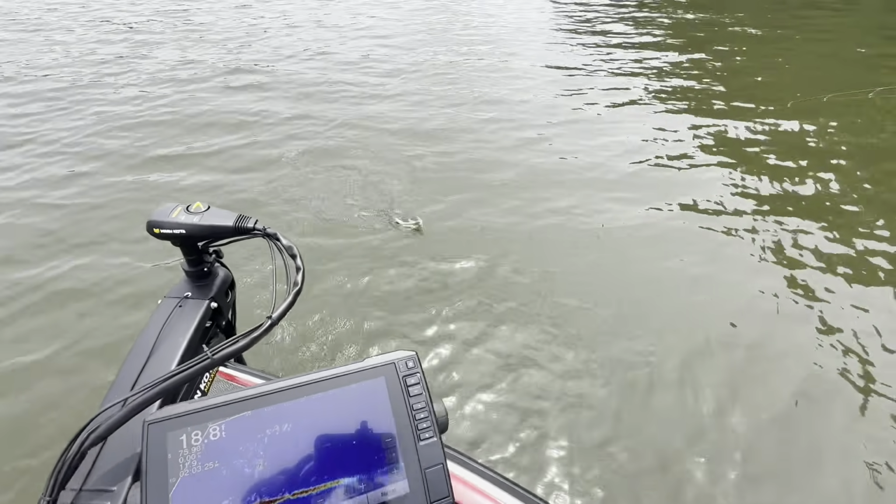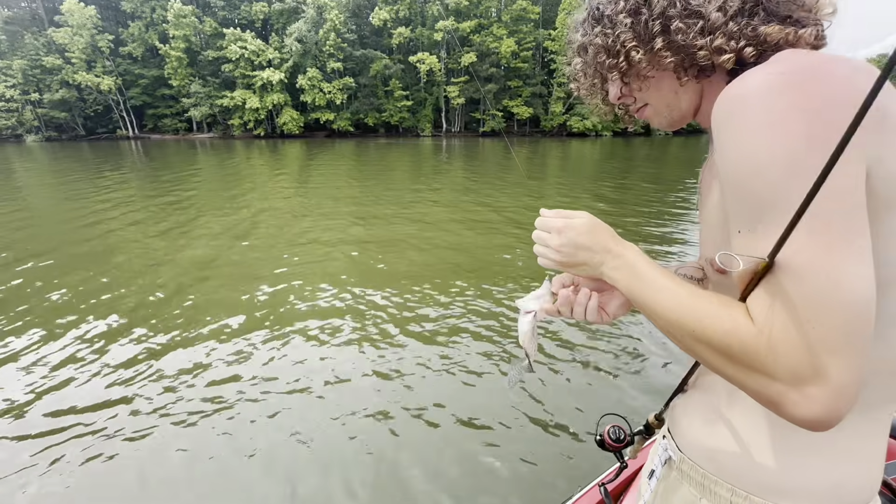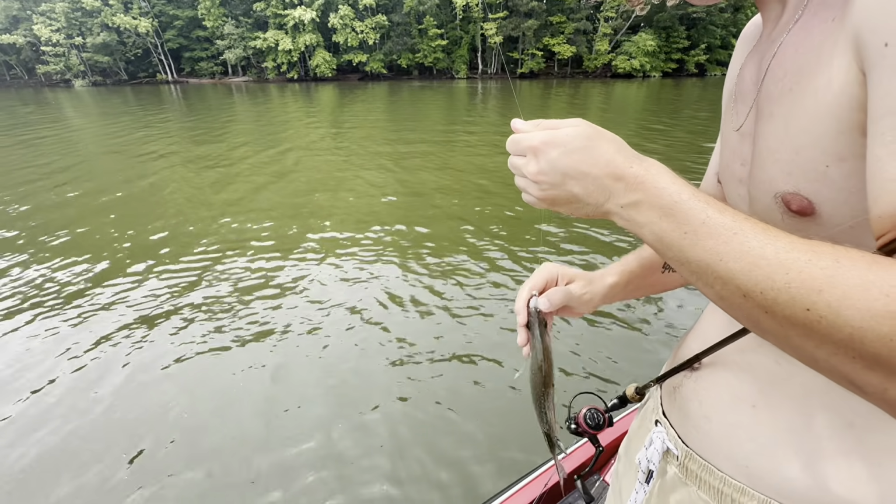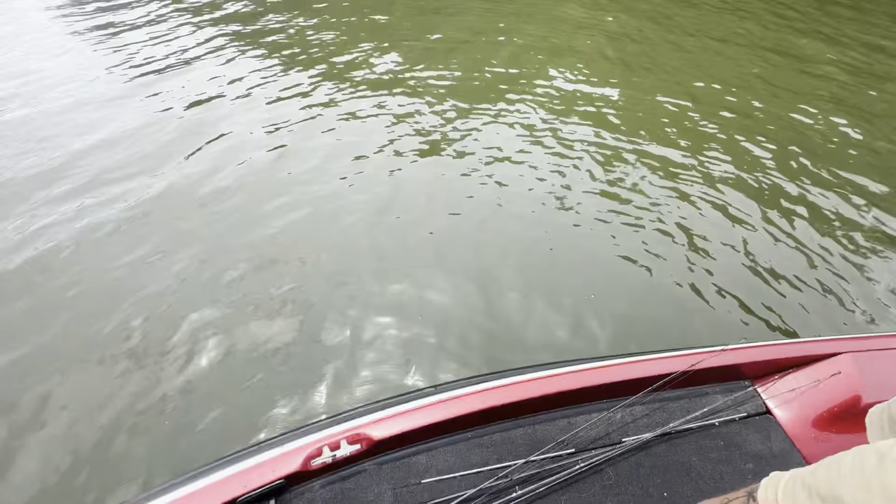Little baby. There's another one. Just a little baby.